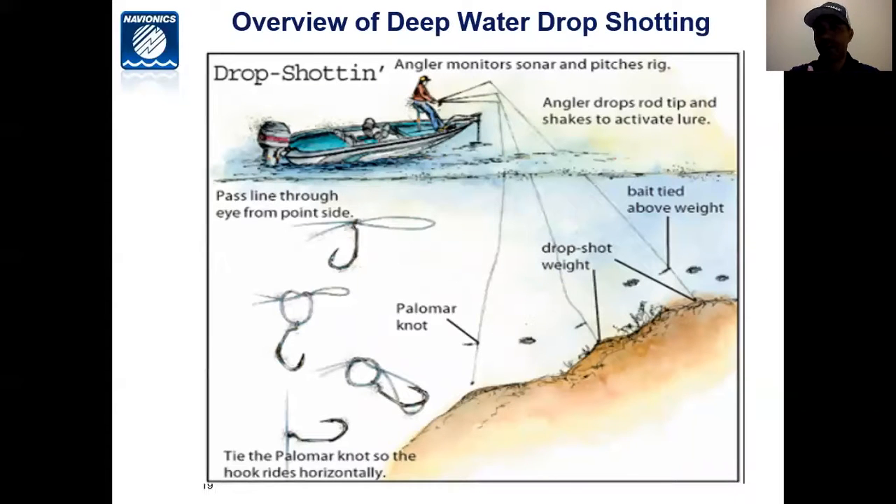Very simply, fishing a drop shot, I'm going to cast out, let the bait go to the bottom, and I'm going to do one of 3 things. I'm either going to shake the bait, I'm going to drag the bait, or I'm going to dead stick the bait.